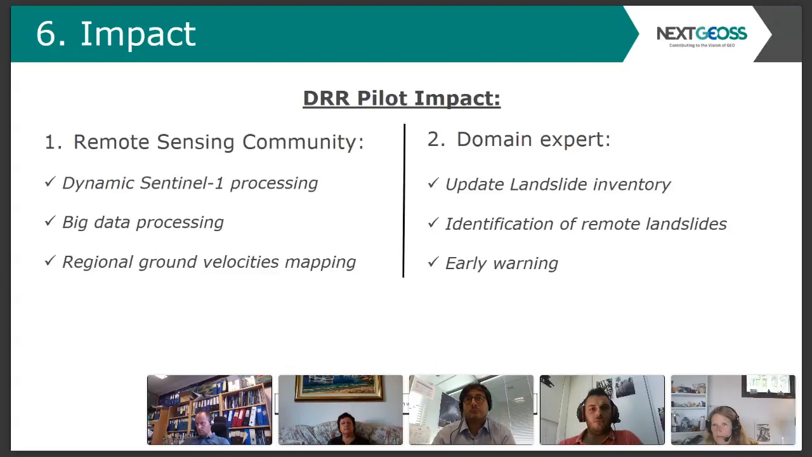Considering the remote sensing community, we will employ interferometric processing on demand using Sentinel-1 data, and this processing is triggered by some severe weather event alert. We accommodate the processing of Sentinel-1 time series, and this is a big data problem. It is challenging and requires distributed processing solutions to cope with that. And finally, we provide systematic observation of ground velocities and deformation histories at regional scale on a systematic basis, and this is an important